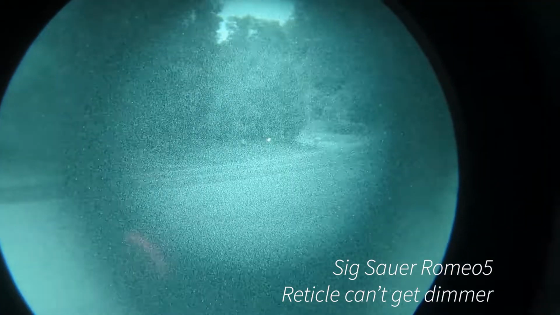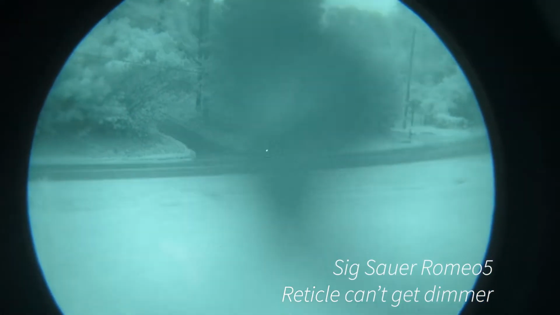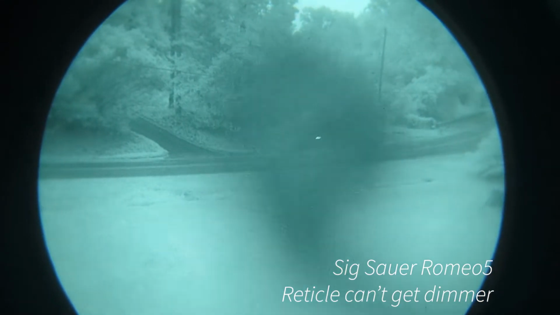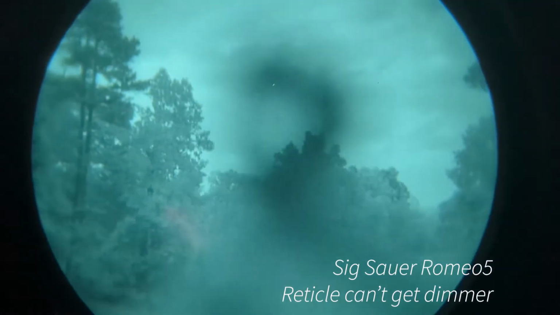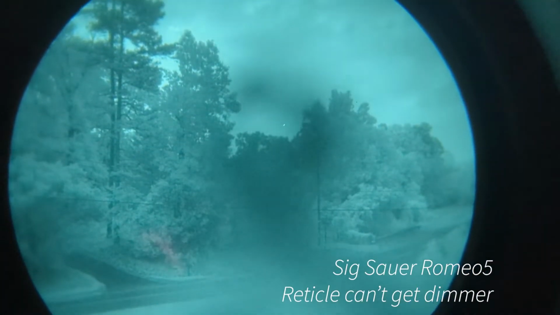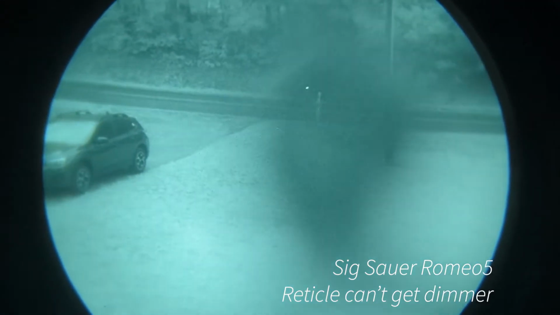I wouldn't recommend it. I was actually very surprised with the Primary Arms. Like I said, I had it on a Car 15 build originally. I looked through it, and when I saw the light transmission was really good, I was just blown away. It wasn't anything I intended on being a night vision optic, but once I looked through it, I ordered another for a kind of pseudo Mark 18 build, and that one ended up having a better emitter that was actually really good with night vision.